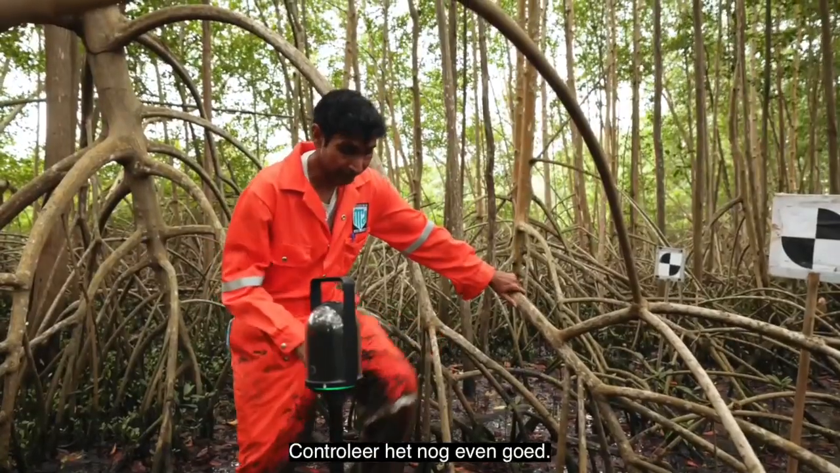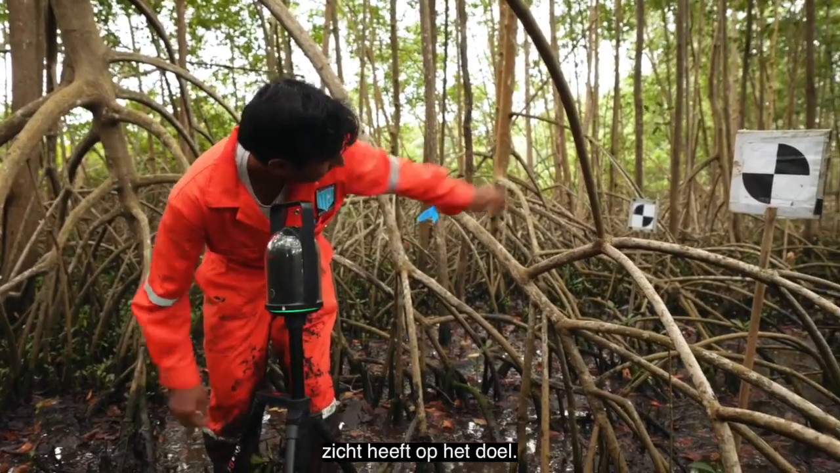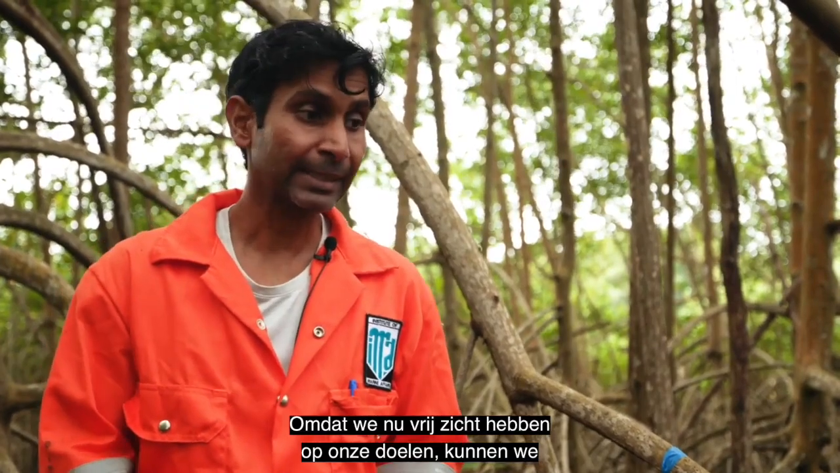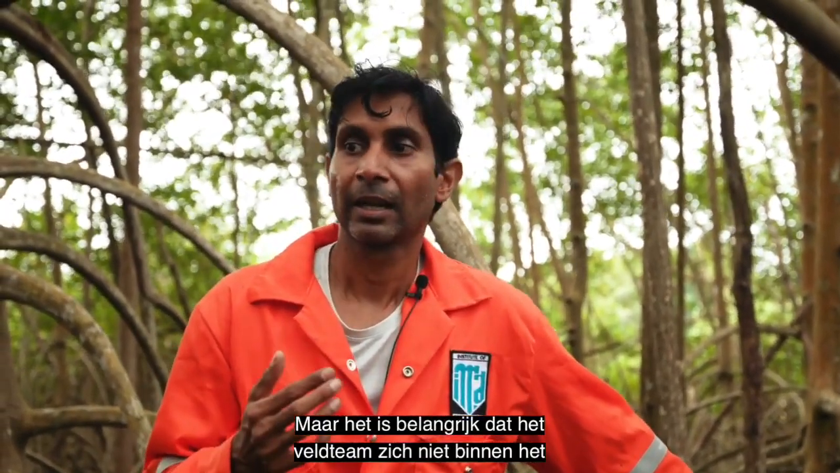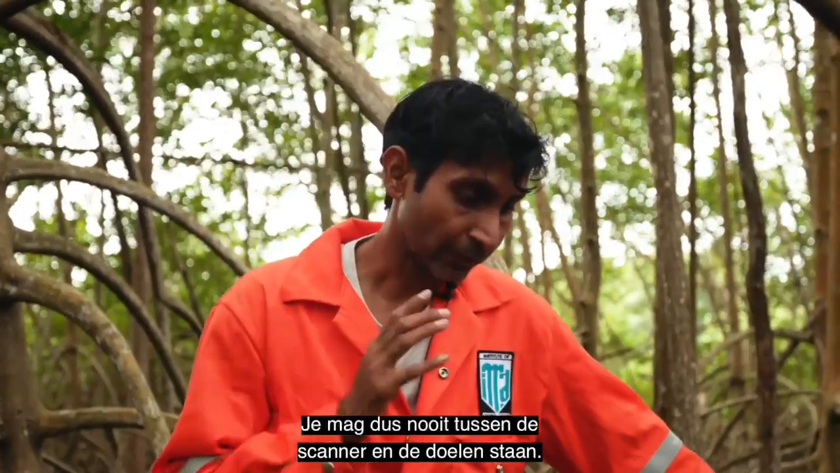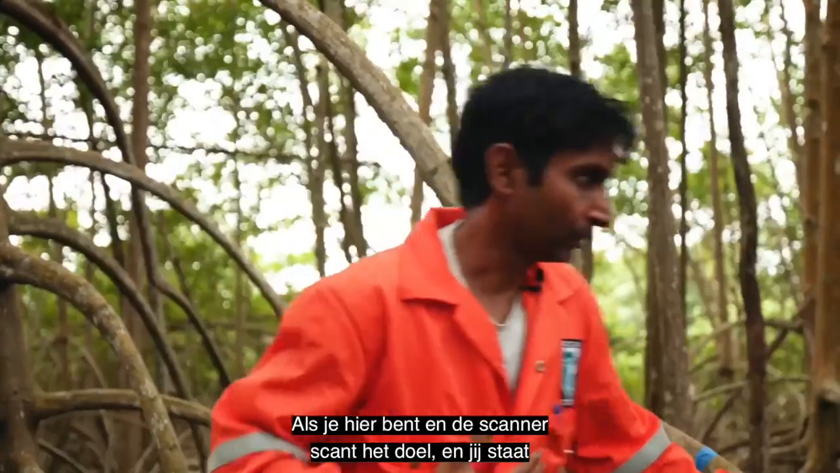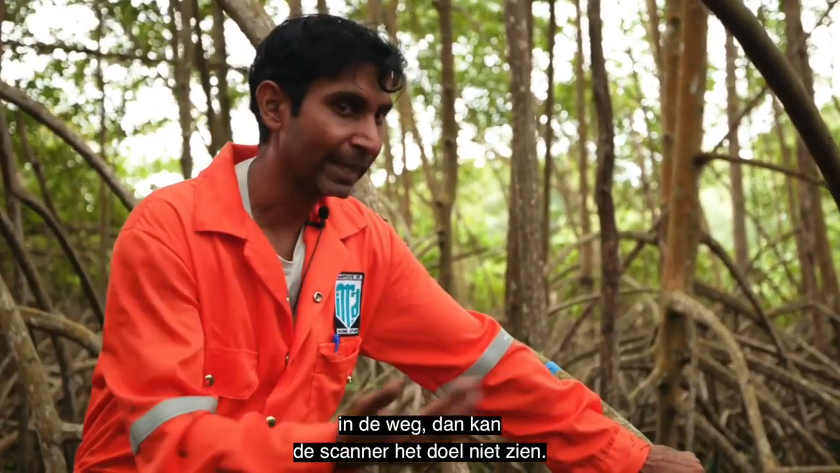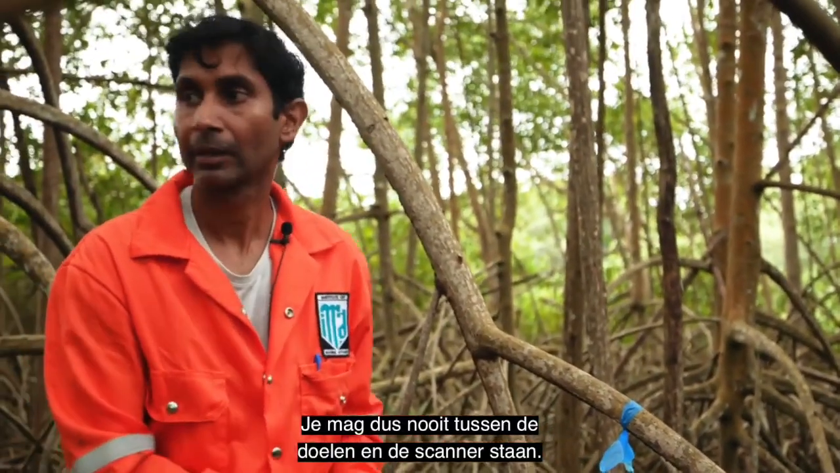Do a little bit of a double check. We can see now with that stump gone, the scanner has a clear line of sight to that target. As we have a very clear line of sight to our targets, we're ready to scan. But the field team is best that they are not in the scanning range or direct visibility. So first of all, you can never be between the scanner and the targets. If you're here and the scanner is scanning and you're in the way, it's not going to see the targets. So you cannot ever be between the targets and the scanner.